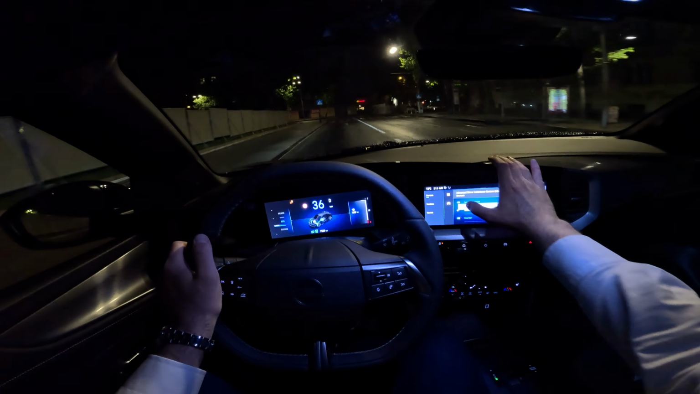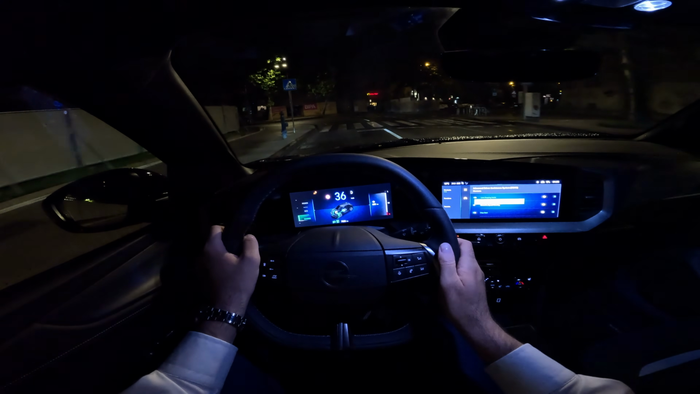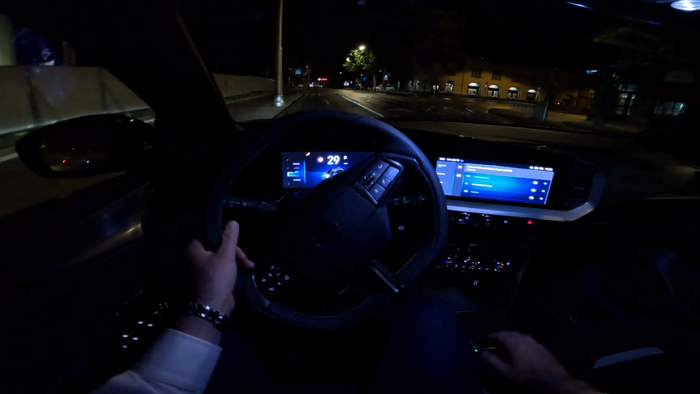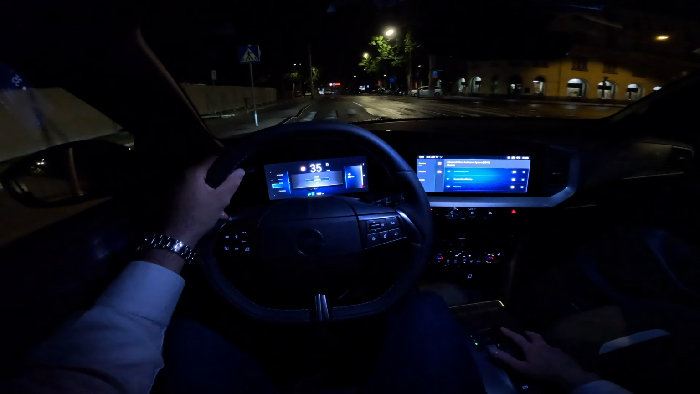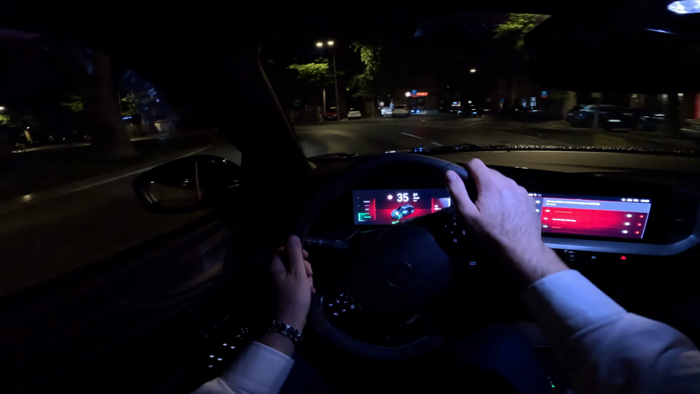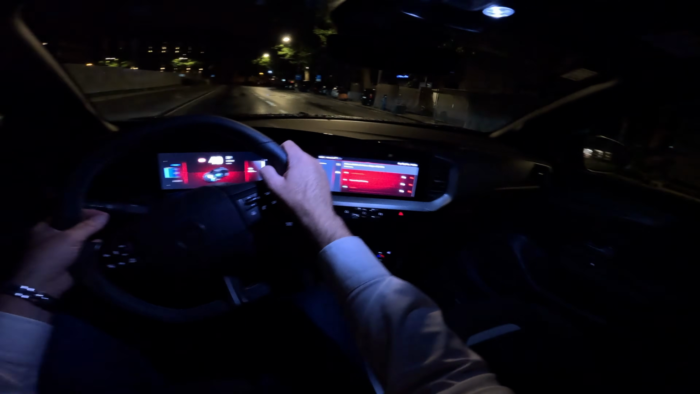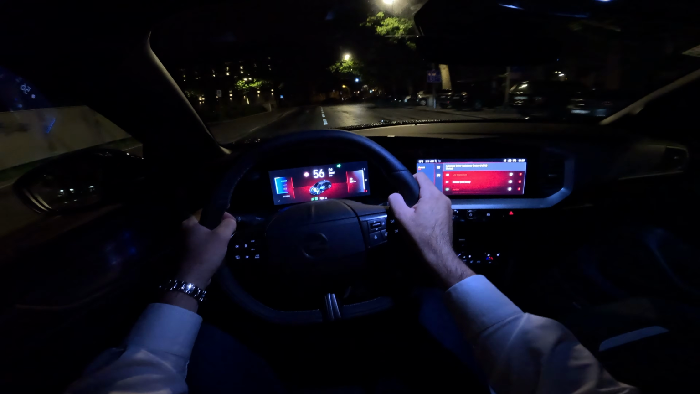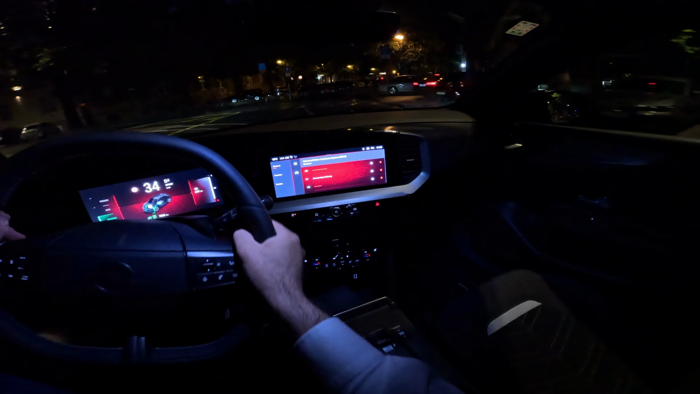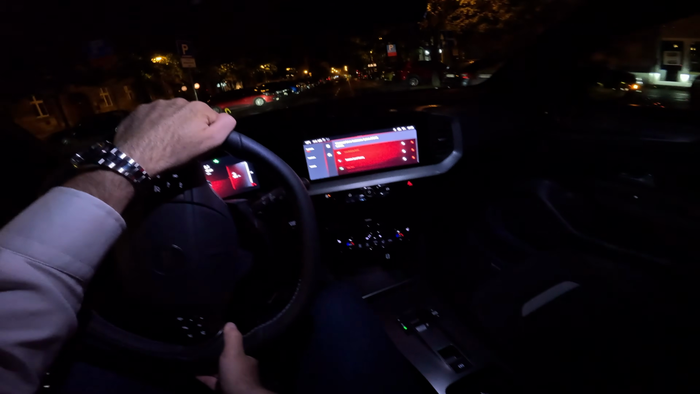Excessive speed warning, that's it. Now it's turned off. And I love the sound in sport mode.